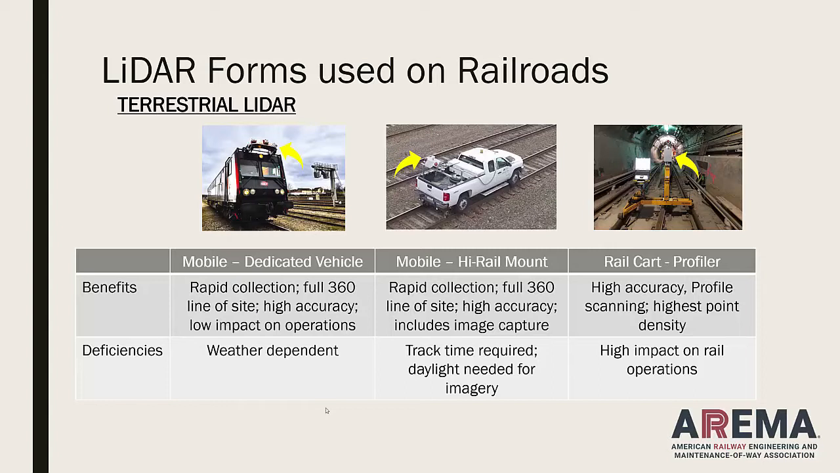You can see there's 3 sensors on the fixed gear. There's 2 on the mobile gear. It's more of what they call compact, so it could be interchanged from this vehicle to another. But they do very similar things. Obviously, one's dedicated, one can get on and off. And then the railcar profiler is very, very similar, but it's pushed by a person.